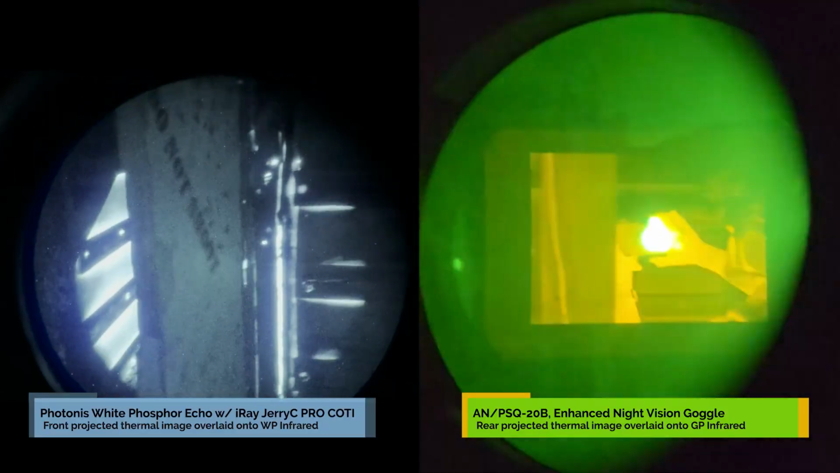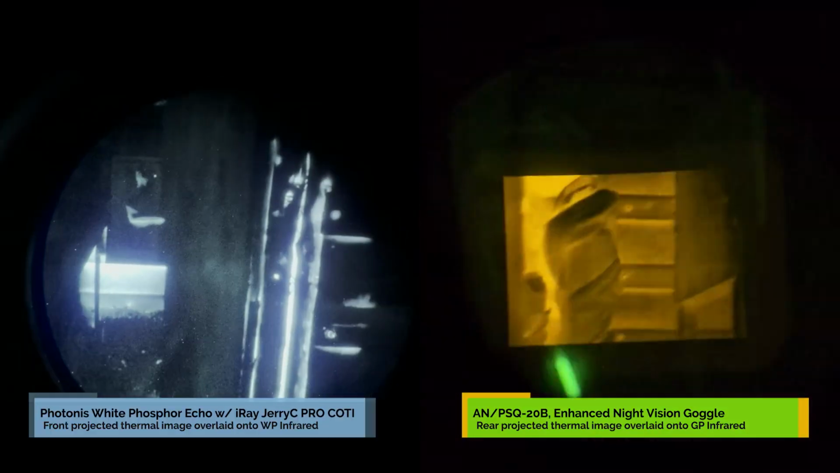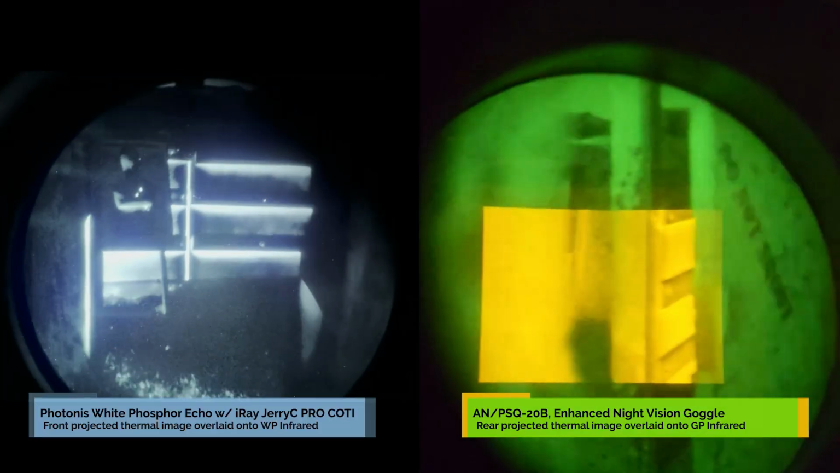They both exhibit similar thermal image latency and lag. The JerryC Pro COTI appears to nuke its output more often, which typically looks like the image freezes for a split second, then refreshes.